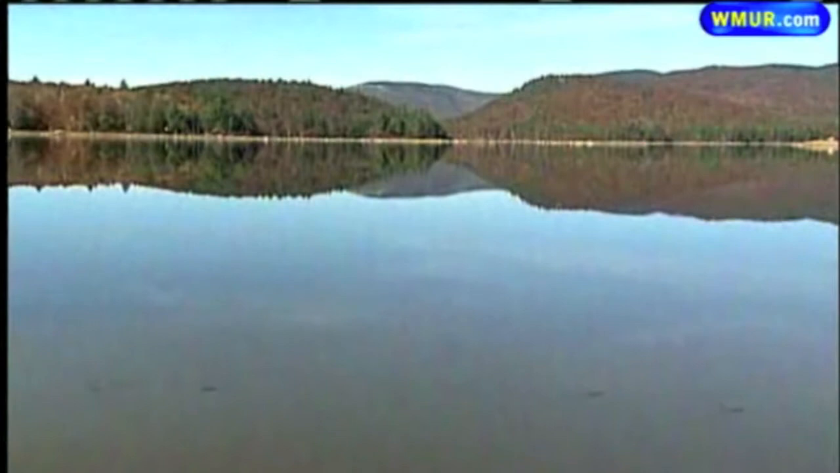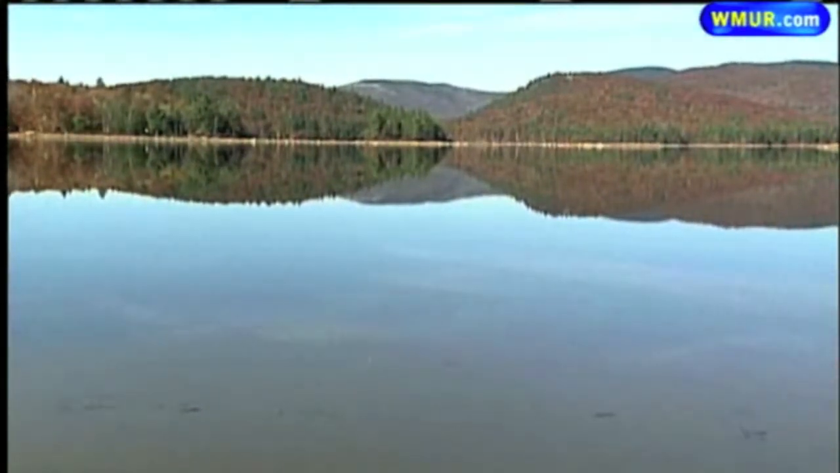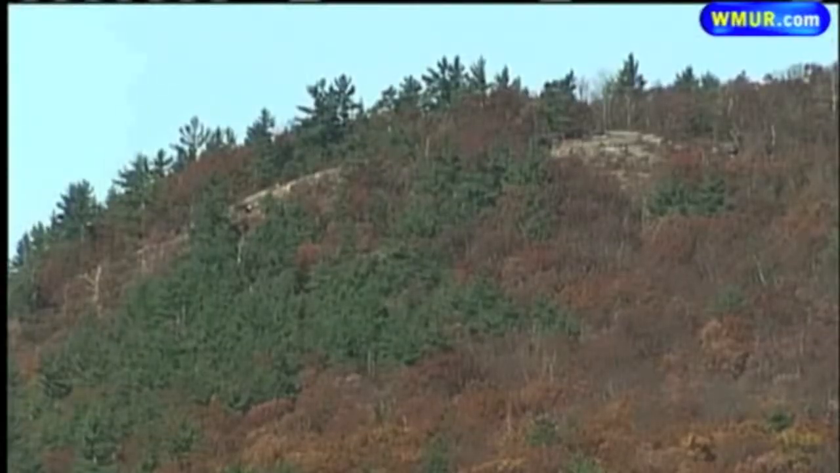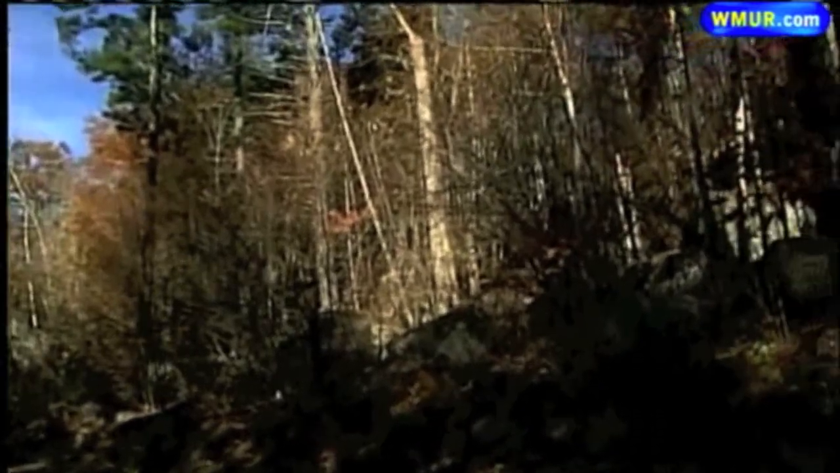So we had some cell phone contact when we were up at the top of the mountain that they were a little lost. We gave them some guidance of looking at our maps and from the information they gave us. But once we got down lower, no more contact. New Hampshire Fish and Game says the last phone contact was at 4:24 p.m. The terrain is very steep and wooded.